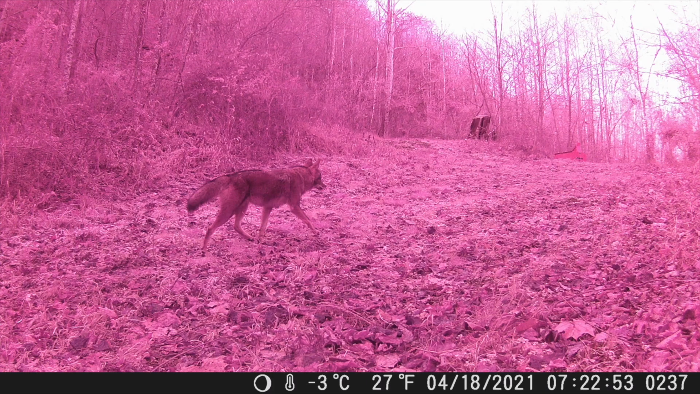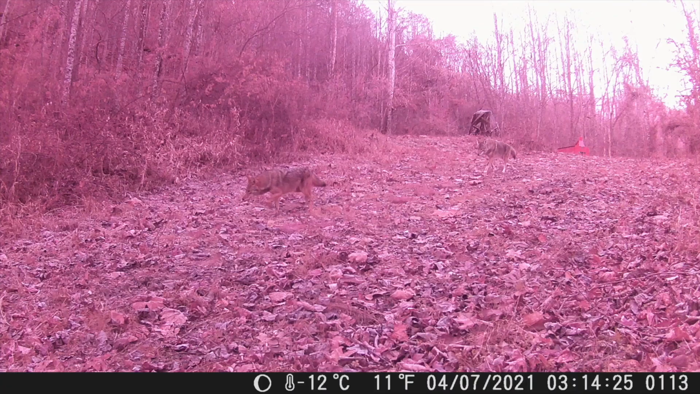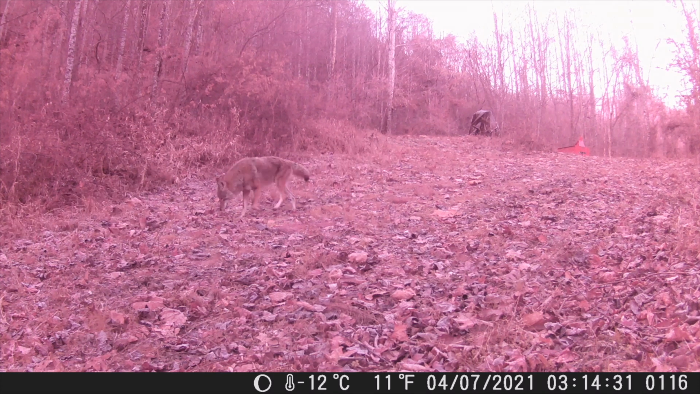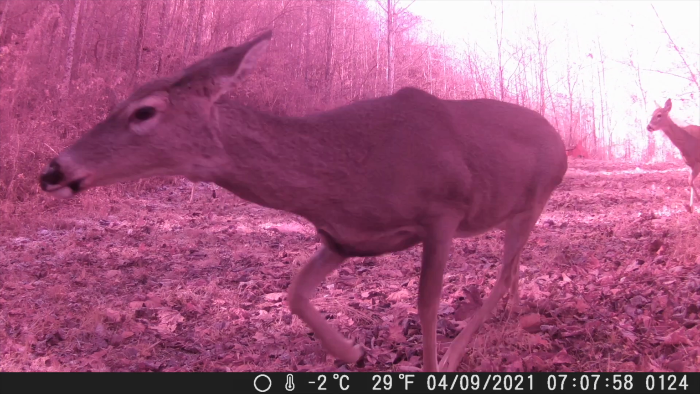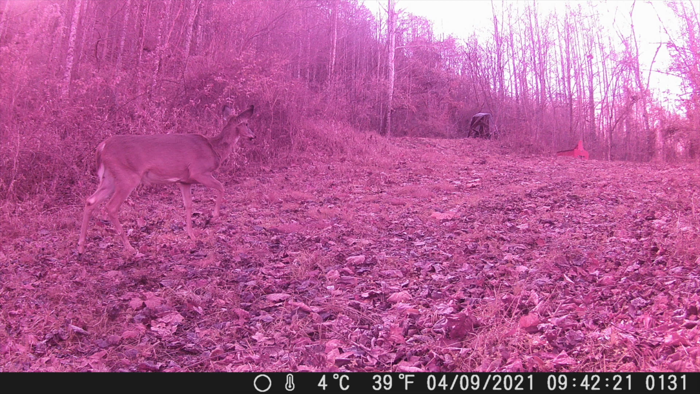And here we have a coyote. It's actually a pretty big coyote. I like watching them. Be careful not to miss this next one, but on the left you can see a bobcat. The deer come up from trails all over the place, from down below to up above. They are just running all over.